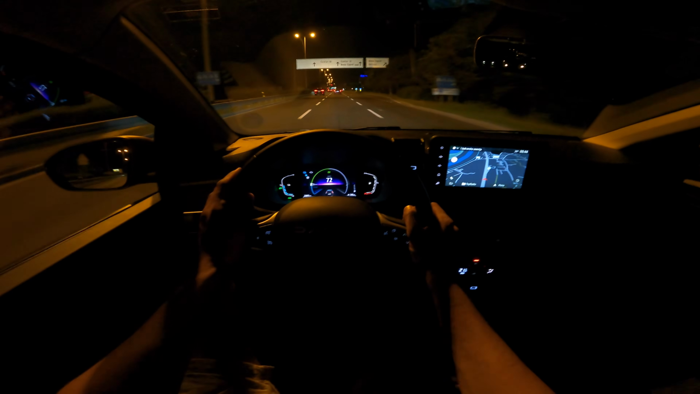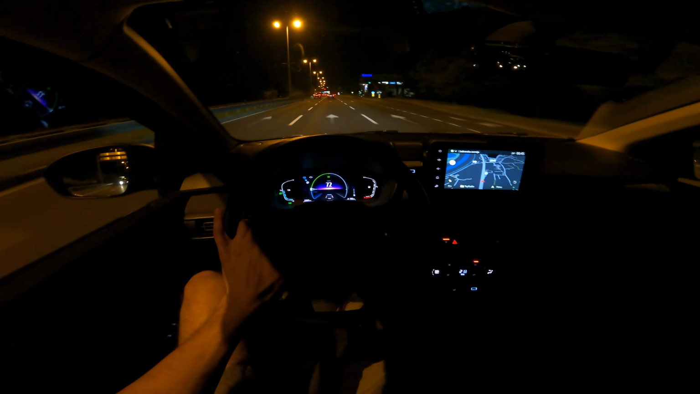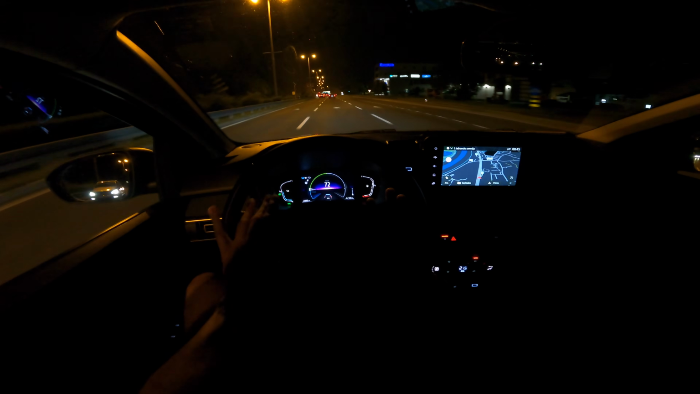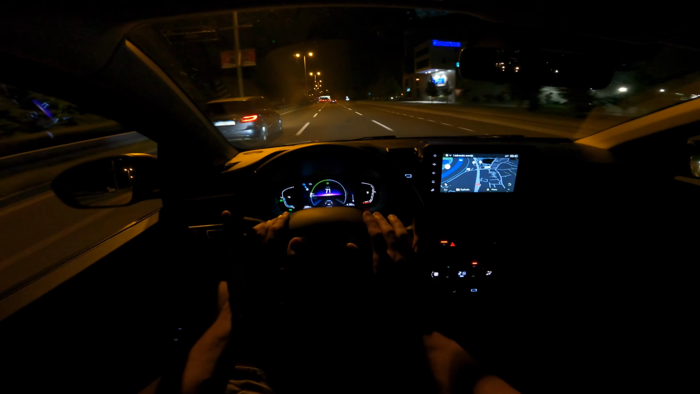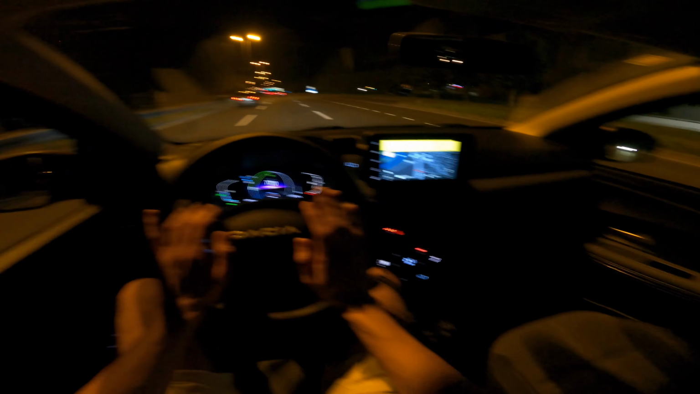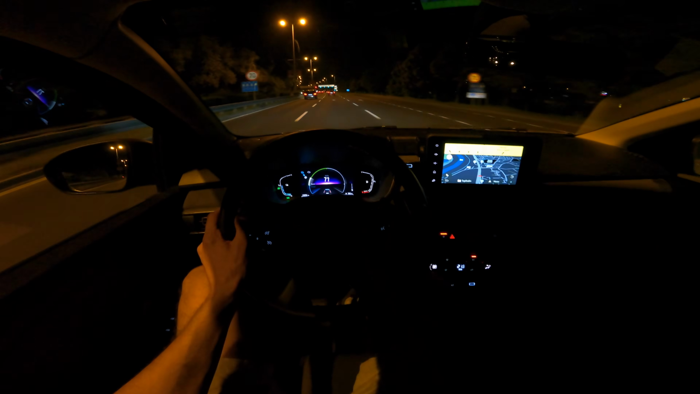We're not going to go to the headlights test, so let's talk about the consumption. I've kept you long enough. Consumption. I was driving today on the open road, a bit of mixed terrain, and the consumption was my lowest, 4.7. So without any sweat, you're going to have 5 liters of fuel consumption.